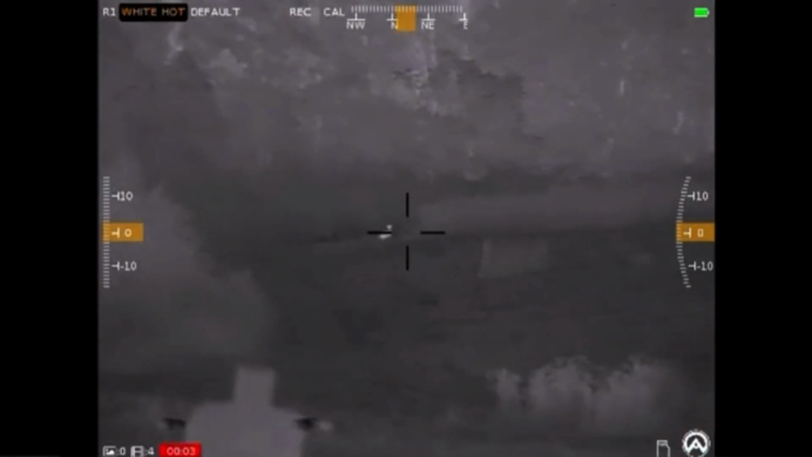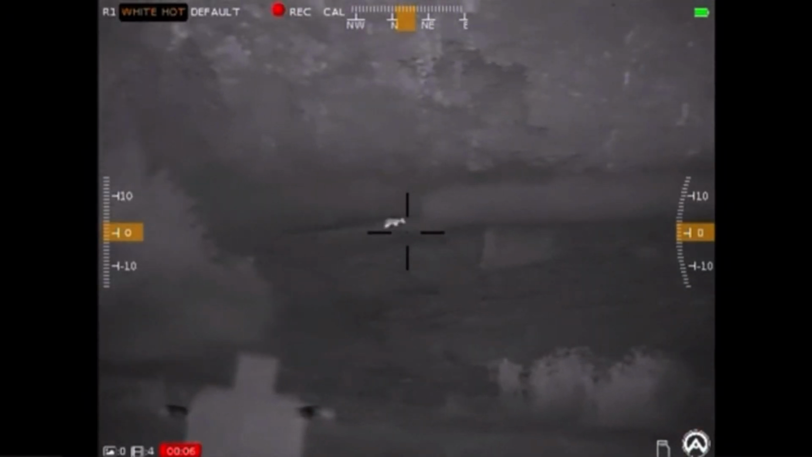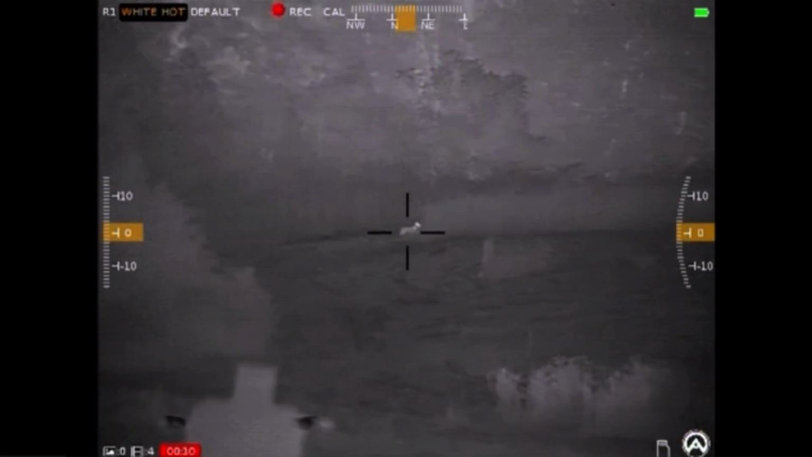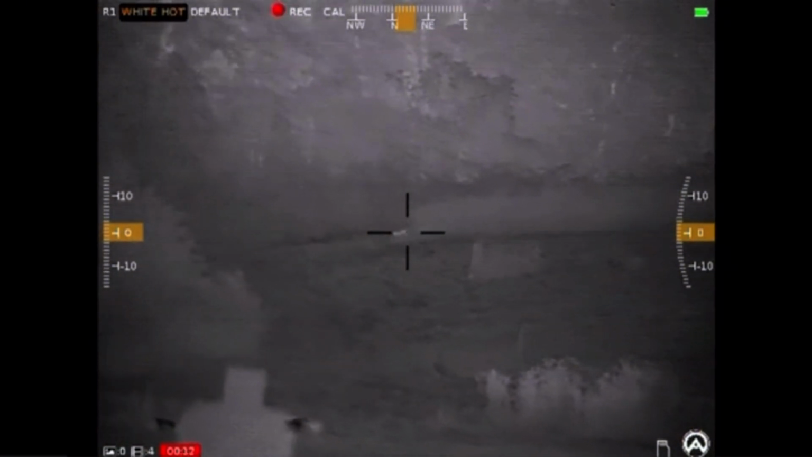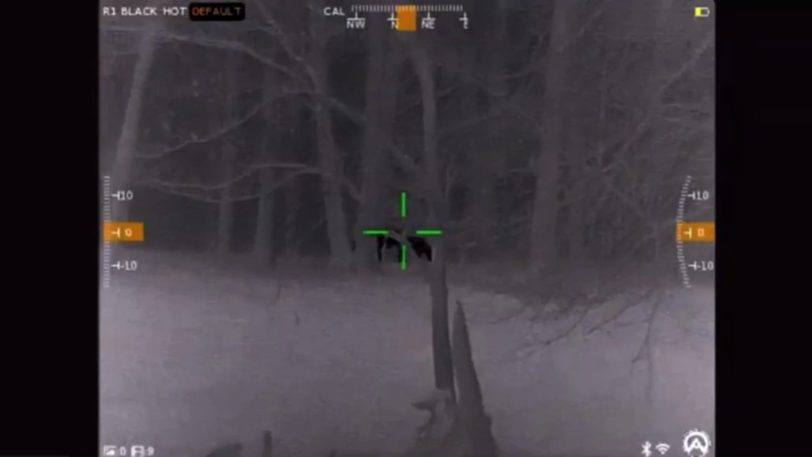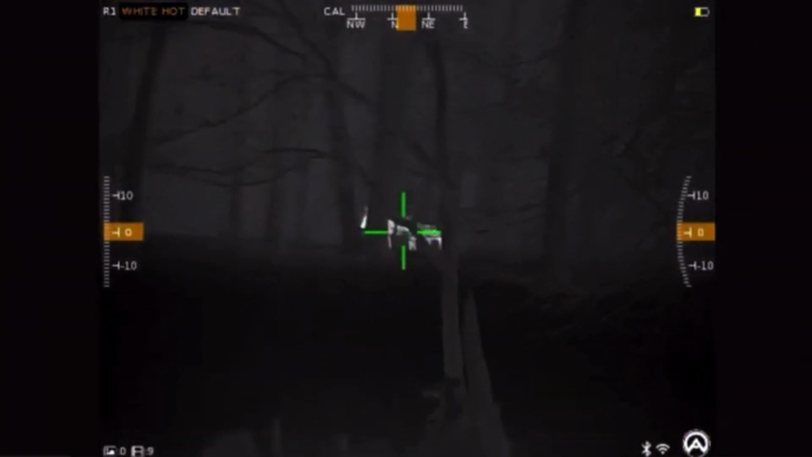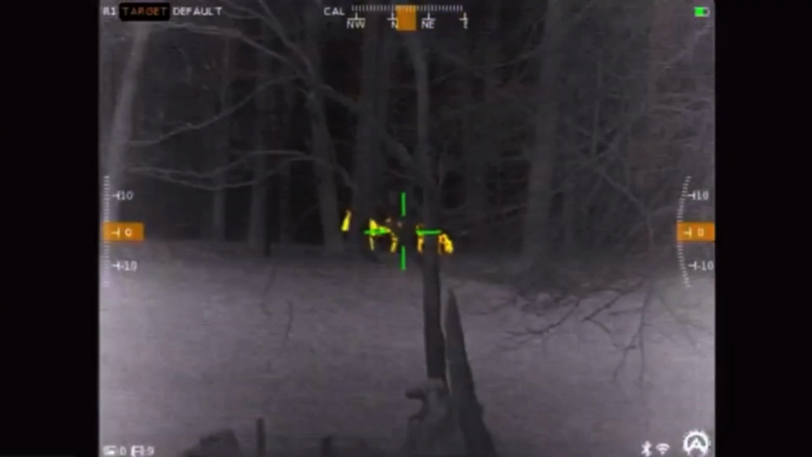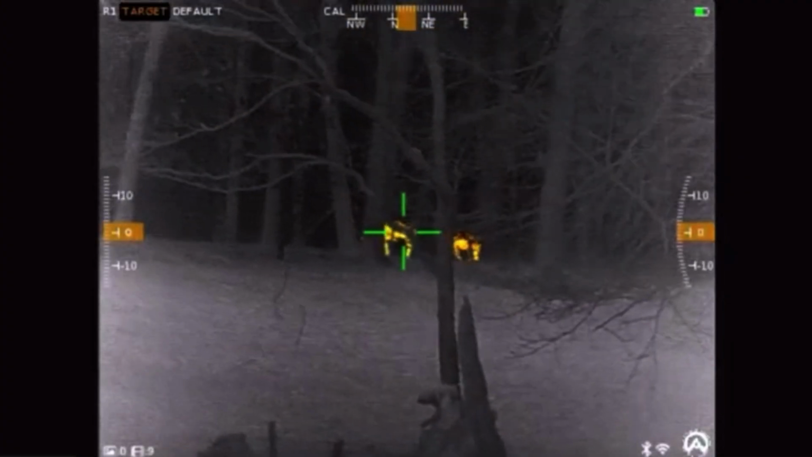It's got Bluetooth capabilities. I mean, it's got literally everything you need to go out there and have fun. Especially when you're hunting, you want to capture that moment. You don't want to have to stop or move. It can capture, it can record, it can take pictures. It's amazing, guys. It's a brave new world nowadays. You can actually record your hunts and don't have to exaggerate what you were hunting or what you got.